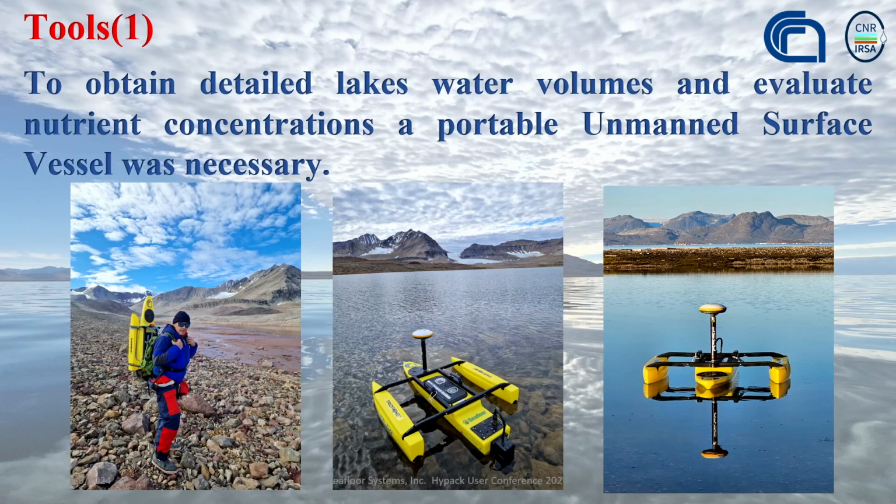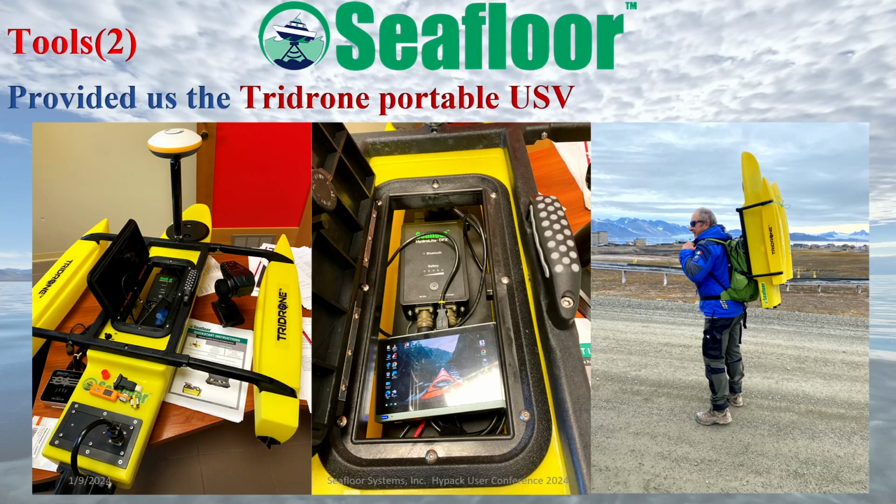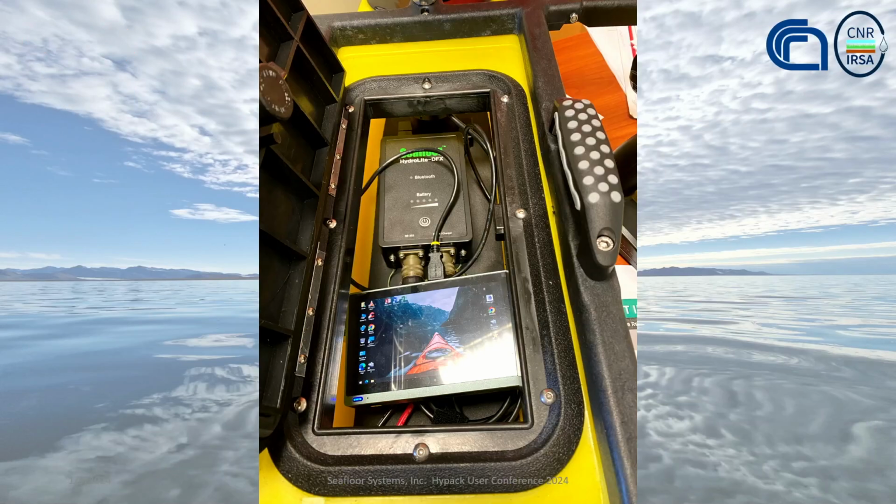So the tools. With the help of HYPACK, detailed lake water volumes are measured and used to evaluate nutrient concentrations. So the Hydrone was ideal for this application owing to its portability, maneuverability, integrated echo sounder, and its large payload bay. Here, a small Windows tablet fit within the payload bay of the Hydrone to keep it out of the elements.